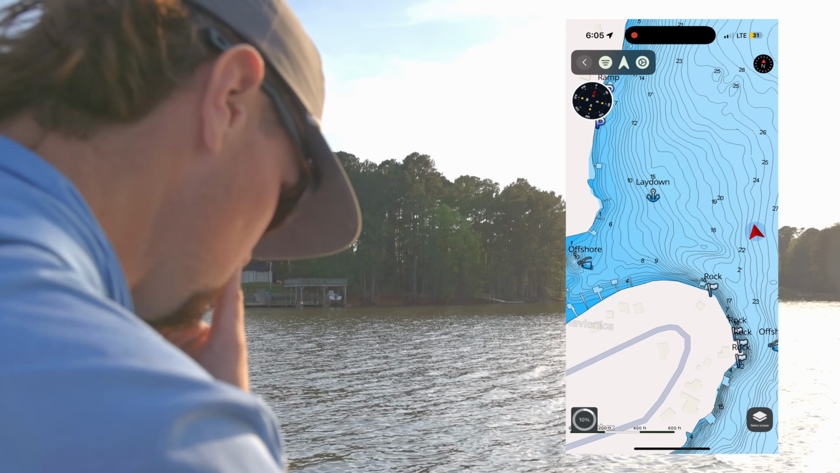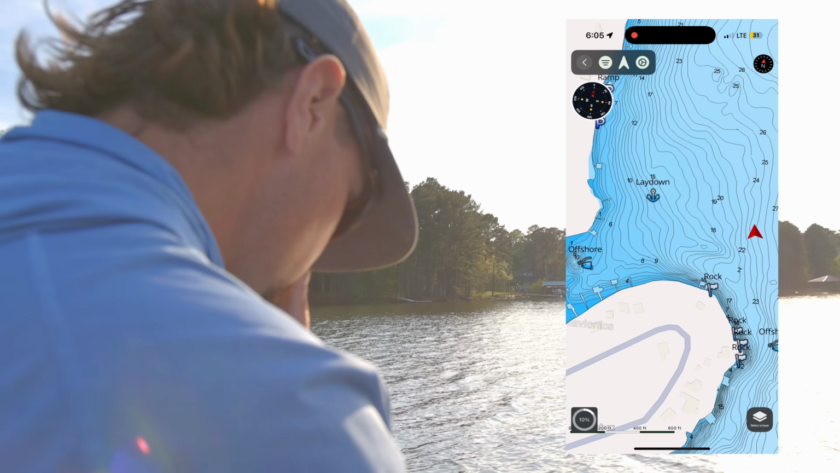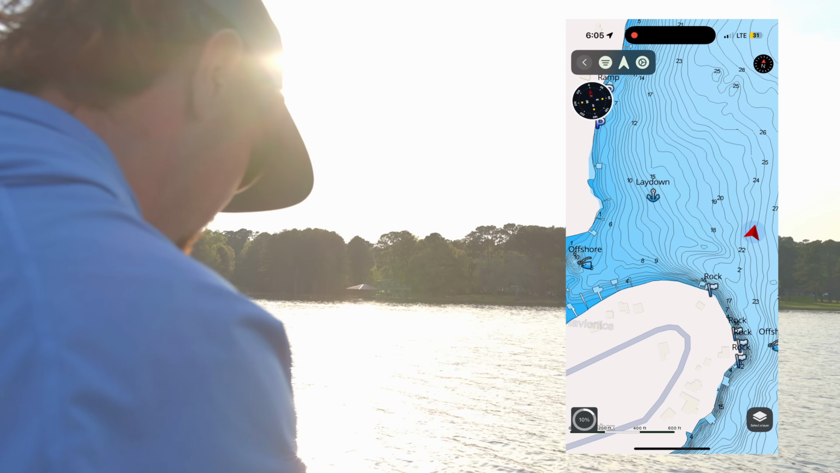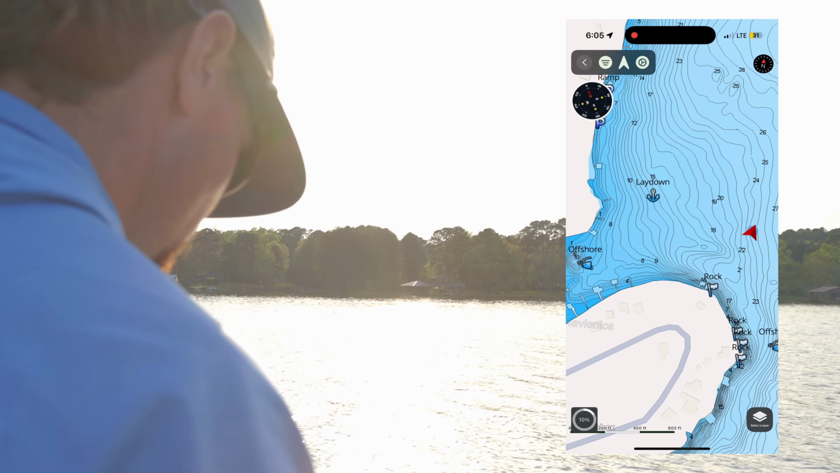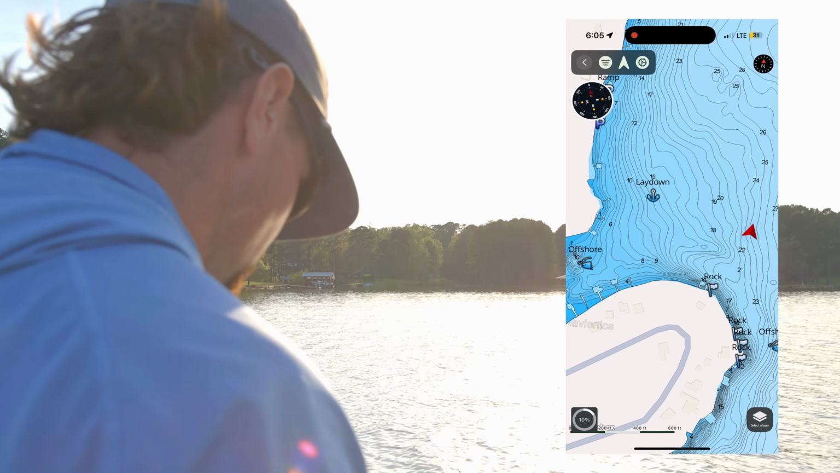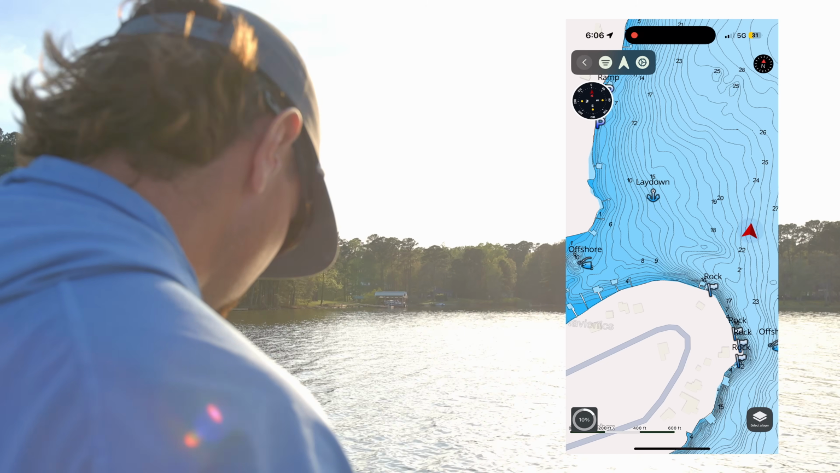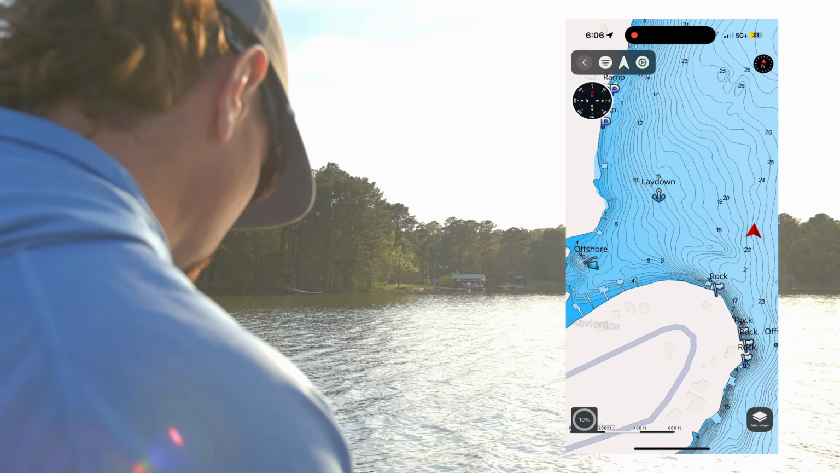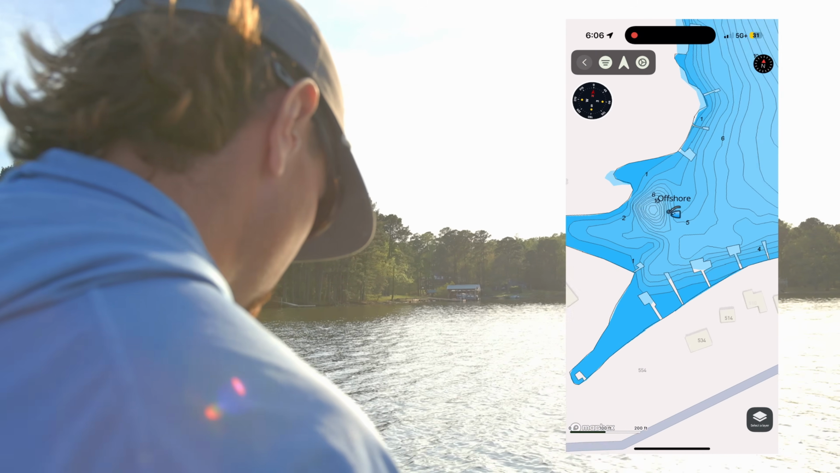So we're just gonna troll around here and see if we can't run into another mess of them. Looks like there might be some. It's on the bottom right there. They're a little deep, but we're just gonna go all the way back in here, check out this little offshore pond, see what's going on.